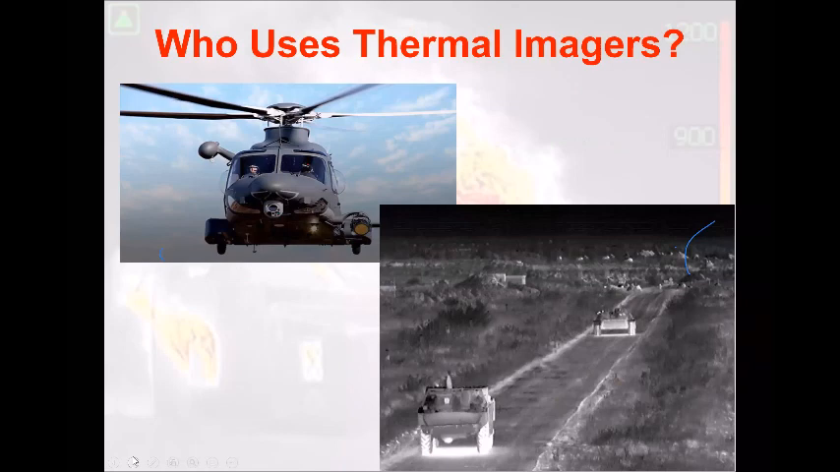So who uses thermal imaging cameras? It started with the United States military. Like anything else in the fire service, we always get the hand-me-downs of the military. Thermal imaging technology, we've known about it for many, many years. The problem, though, was the military sat on it for so long. The technology that we got in the 90s with the first cameras was actually technology the military had in the 1970s. So they finally released it for public use, and by the time it was out, that technology was 30-some years old.